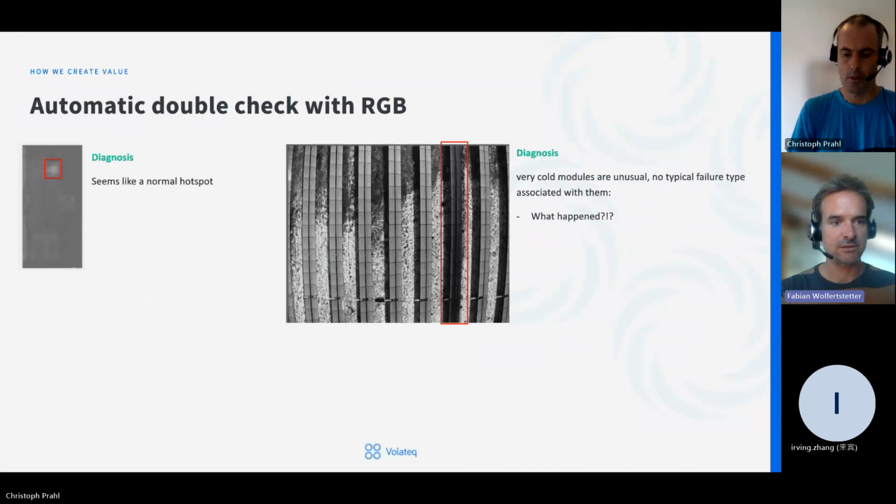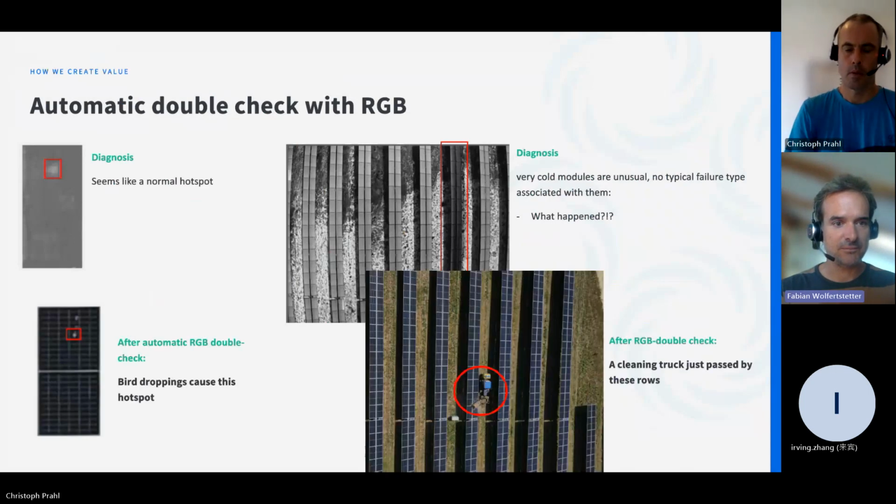But if you do another click, Chris, then double checking with RGB, we can see that a bird has left its traces on that module, and fading is thrown onto this one cell only, and the same effect happens as with the shadow of the trees. So that's not an actual case to exchange the module itself, you only have to clean it, so to say. The double check is really necessary to exclude false positives here.